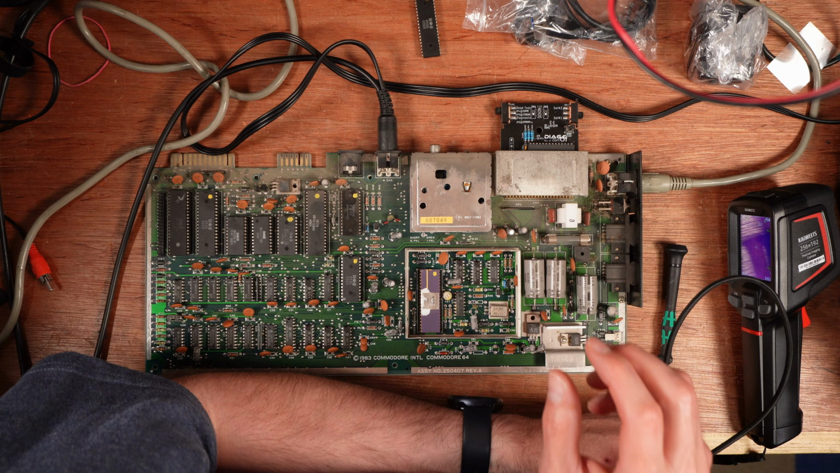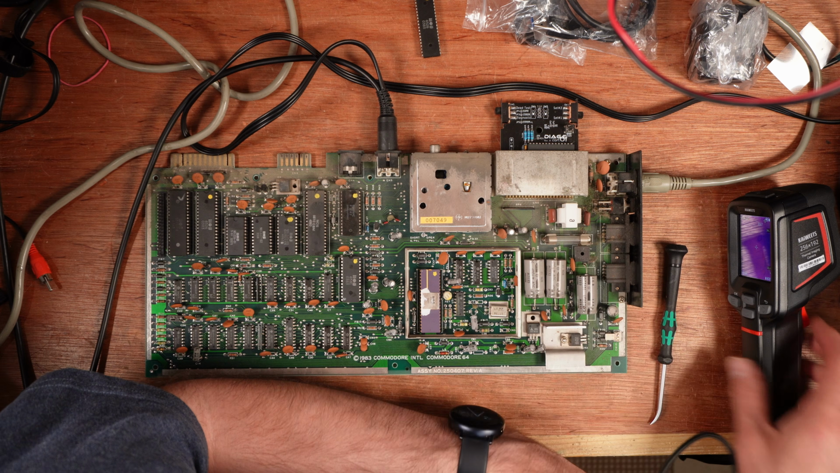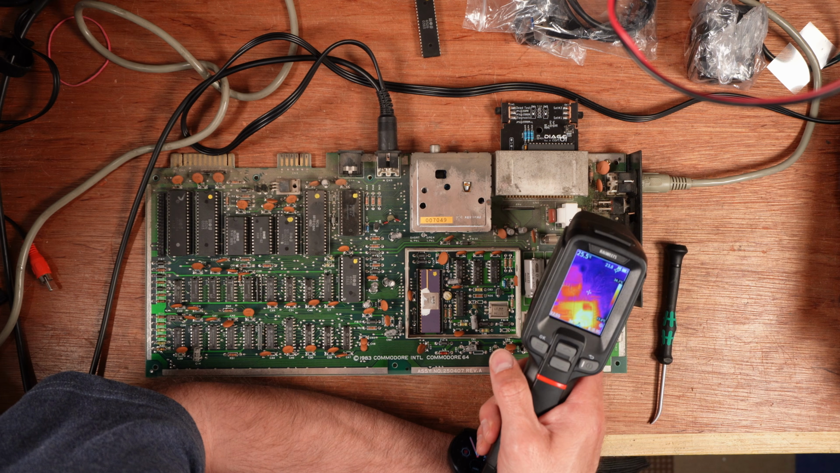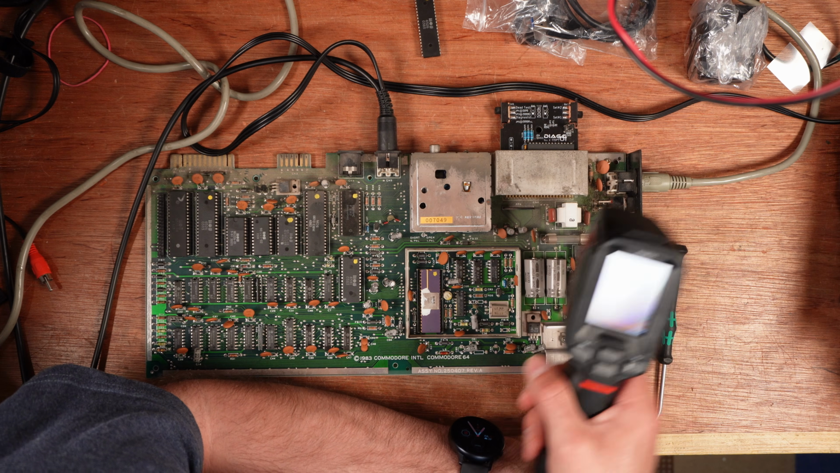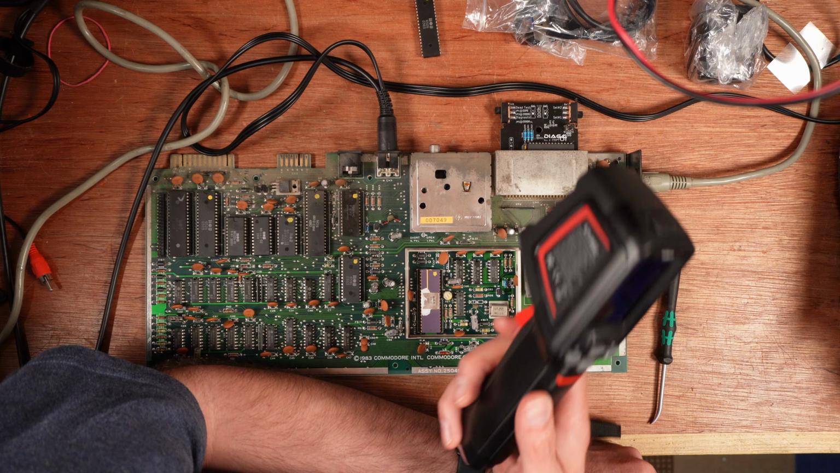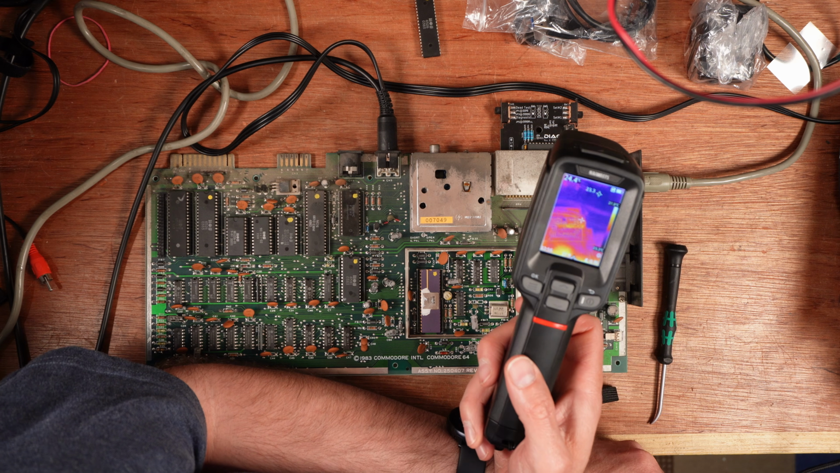And a good example of that is the switch on a C64, although I'm not going to be able to see it on this one because it's not switched on. 300 and something pounds is not a bad price for a thermal camera, considering how much they used to cost for something with this thermal camera's capabilities.